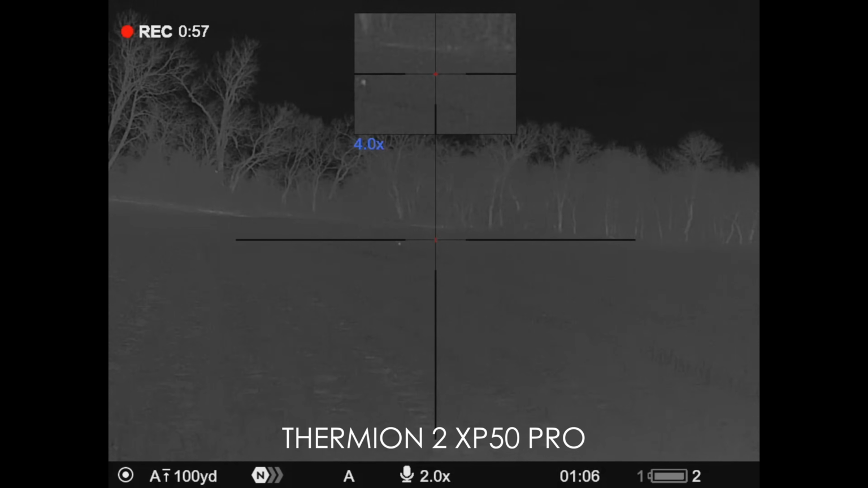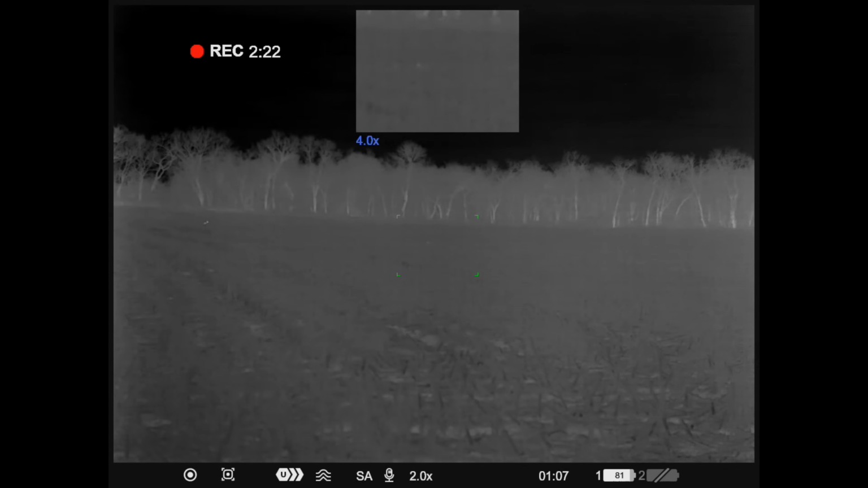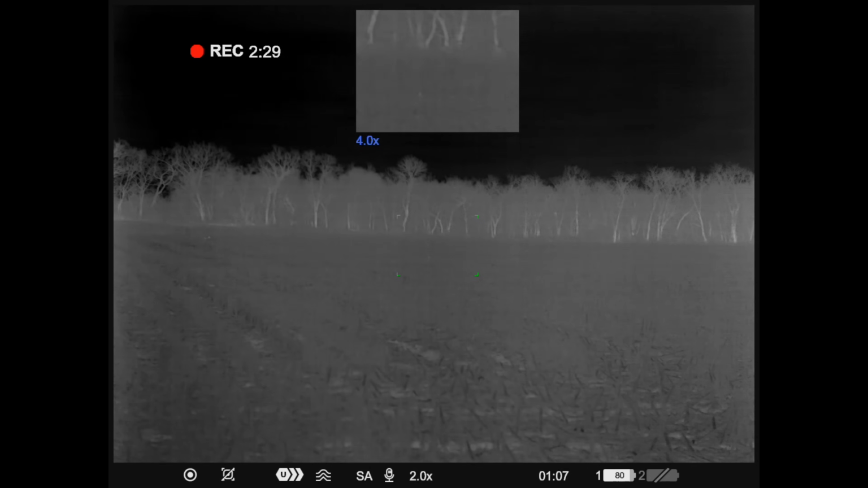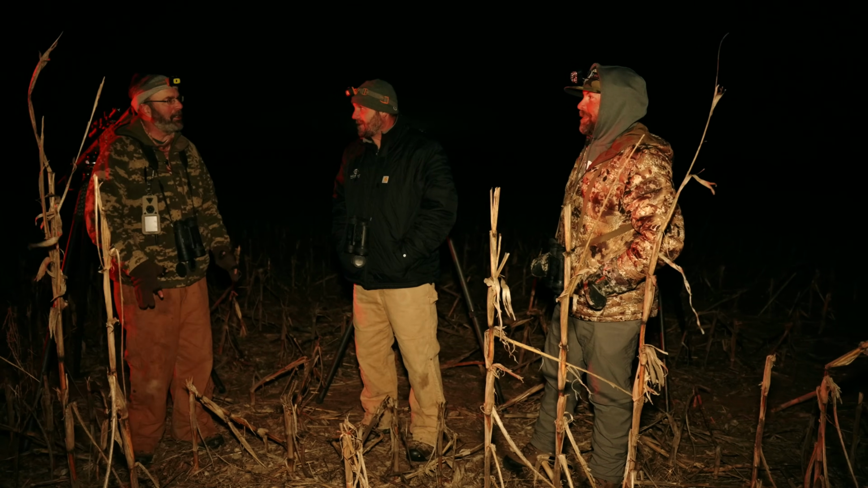Oh, nice shot. Yeah, thank you. Not the first shot. I can't do that 3 crap. I just can't do it. Well, you got your little runner, Ricky. I did, because I missed it standing.